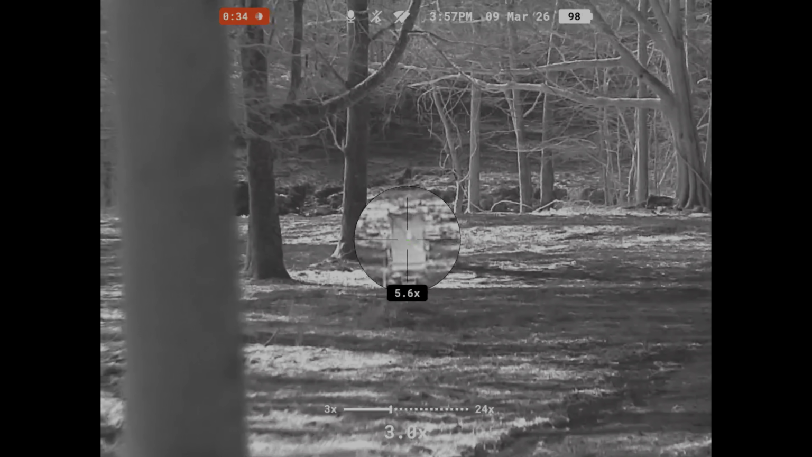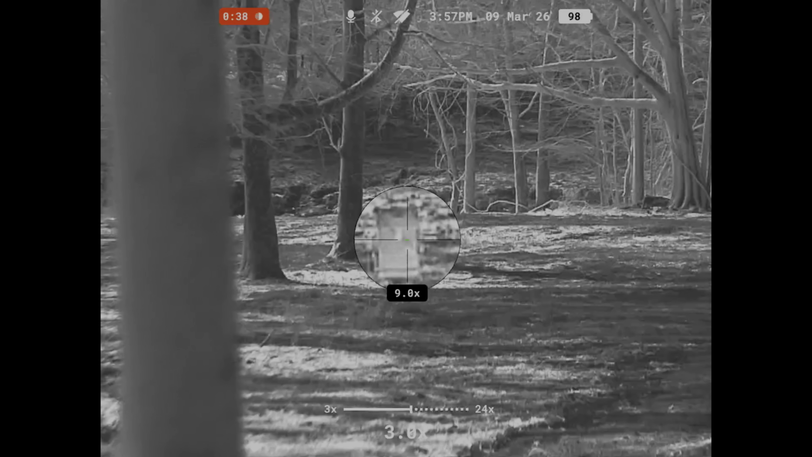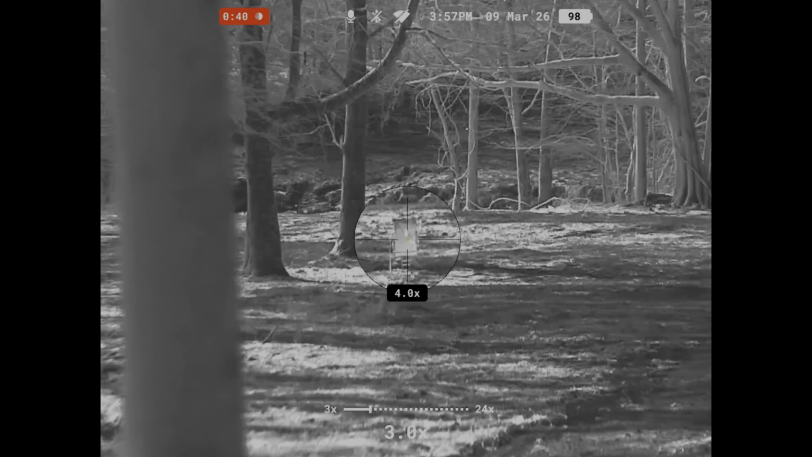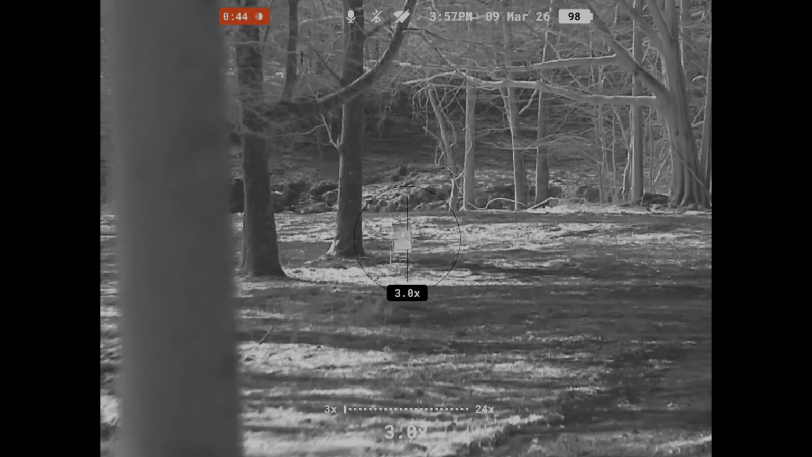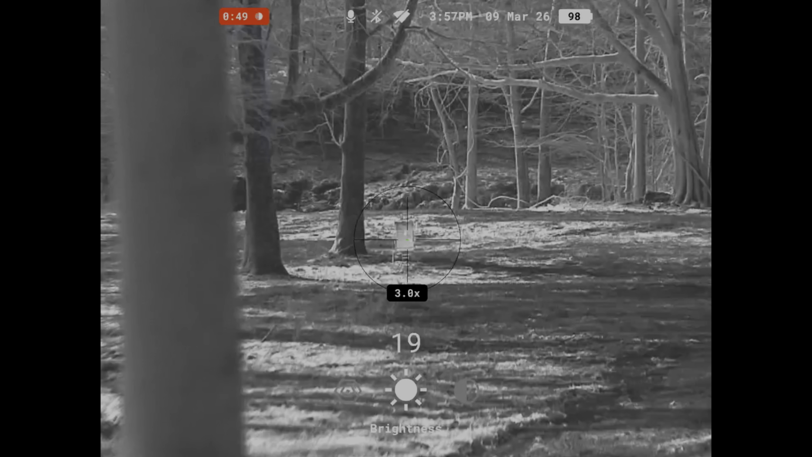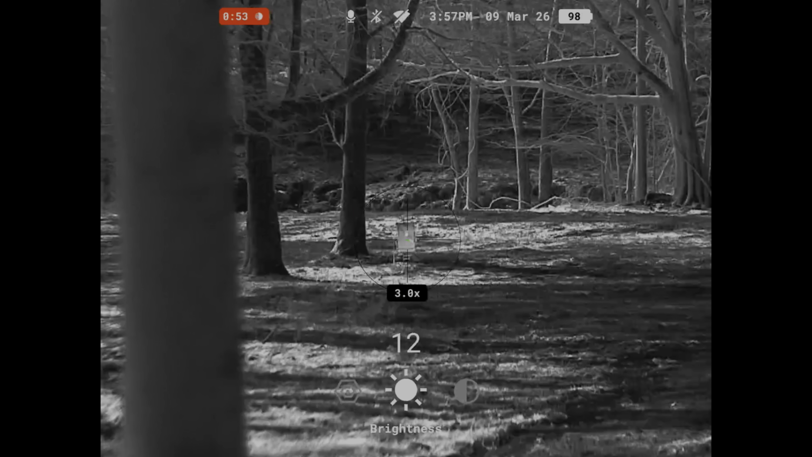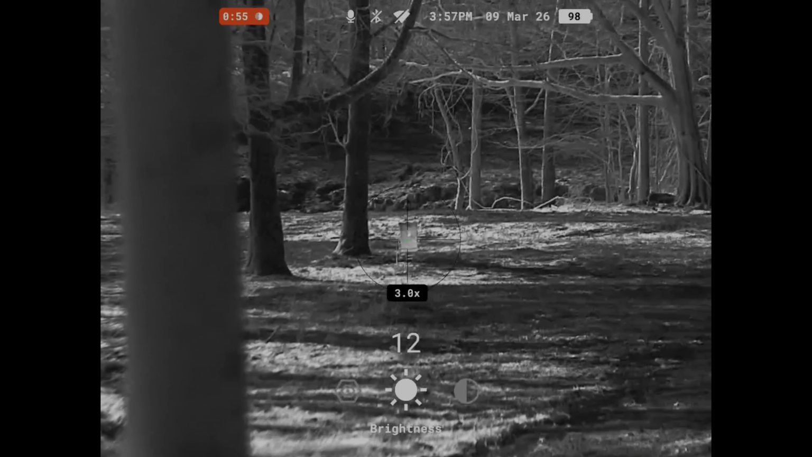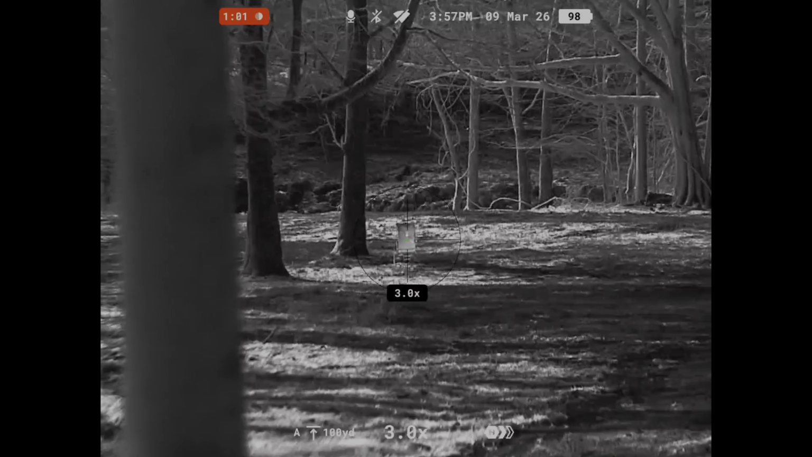This is a cool feature. This is the new Eagle picture-in-picture. It takes your zoom to the center of the screen. Now, if you notice all this looks really blown out on the edges and stuff, it's because I've got the brightness turned up because it's daytime. So I can turn it down. Might not need it up that high anyway. Okay, there you go, that's better. So yeah, there's our Eagle zoom.